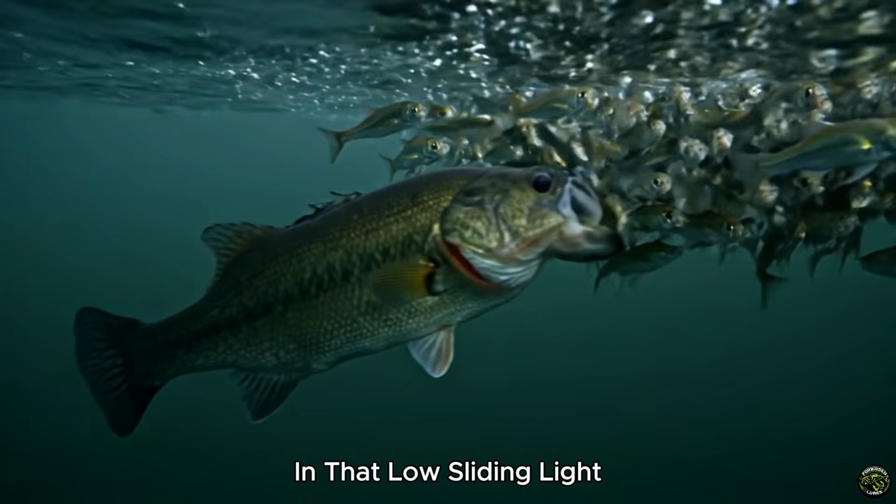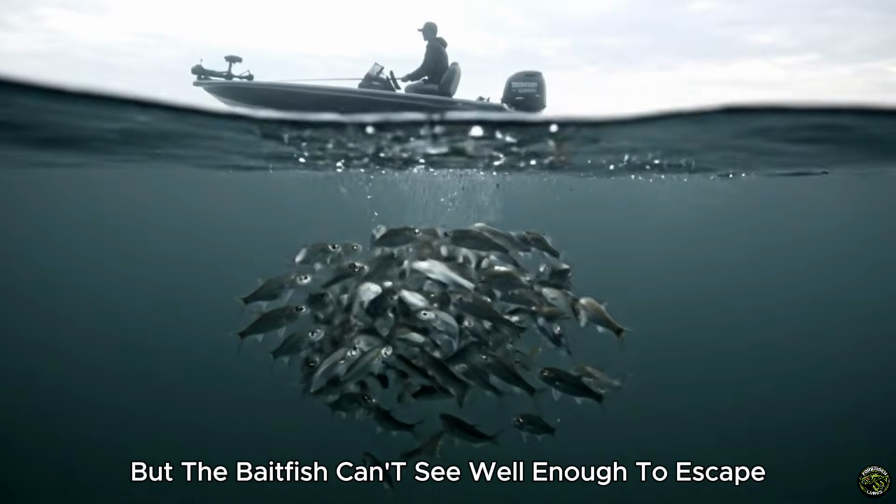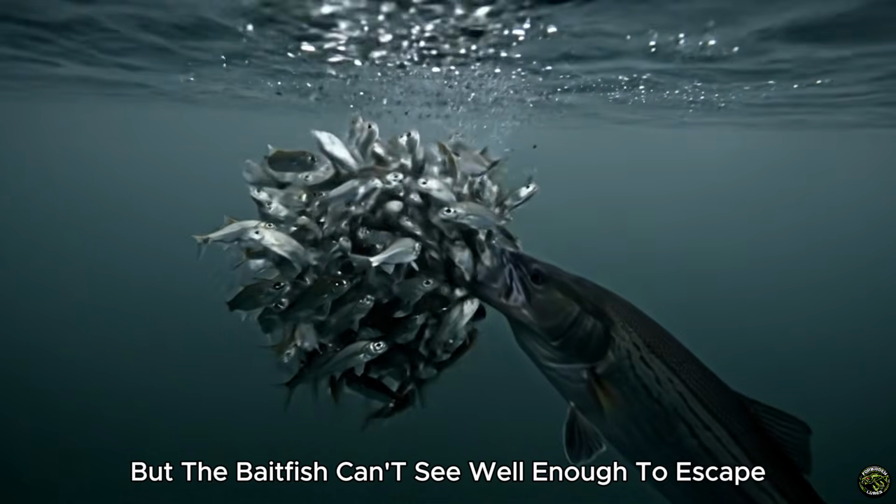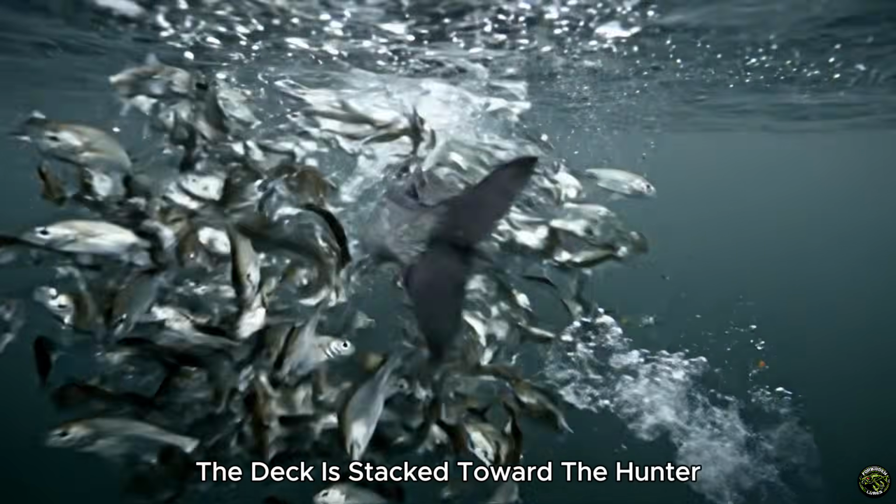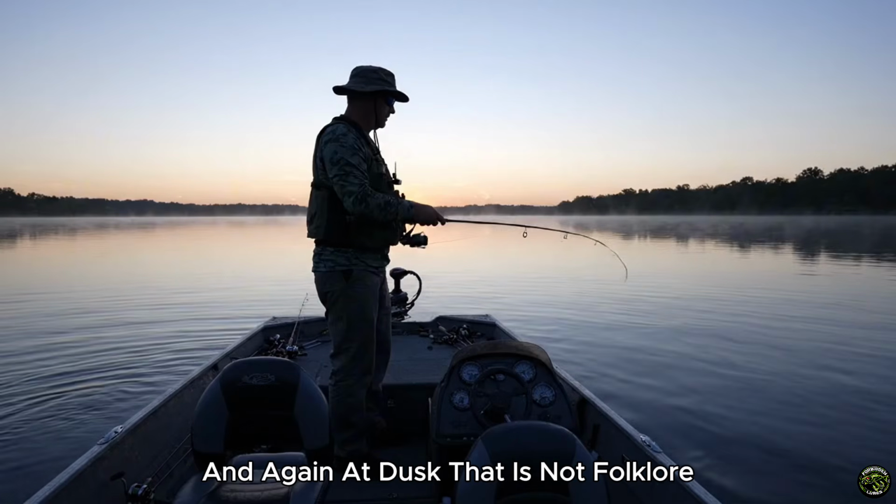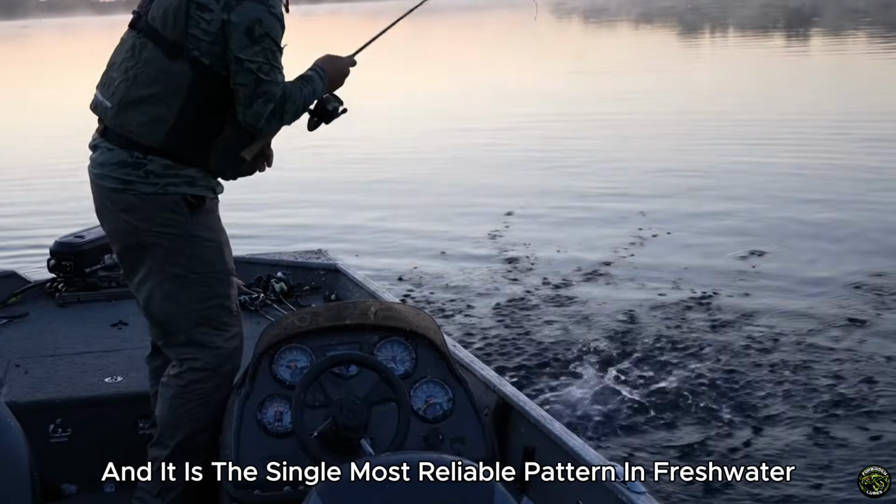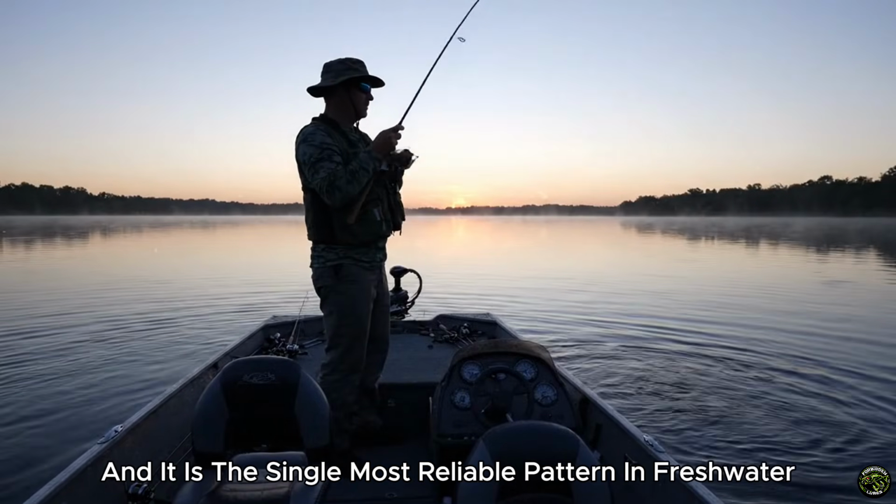In that low, sliding light, the predator can still see well enough to hunt, but the baitfish can't see well enough to escape. The deck is stacked toward the hunter for those few gray minutes at dawn and again at dusk. That is not folklore. That is a predator exploiting a light window, and it is the single most reliable pattern in freshwater.